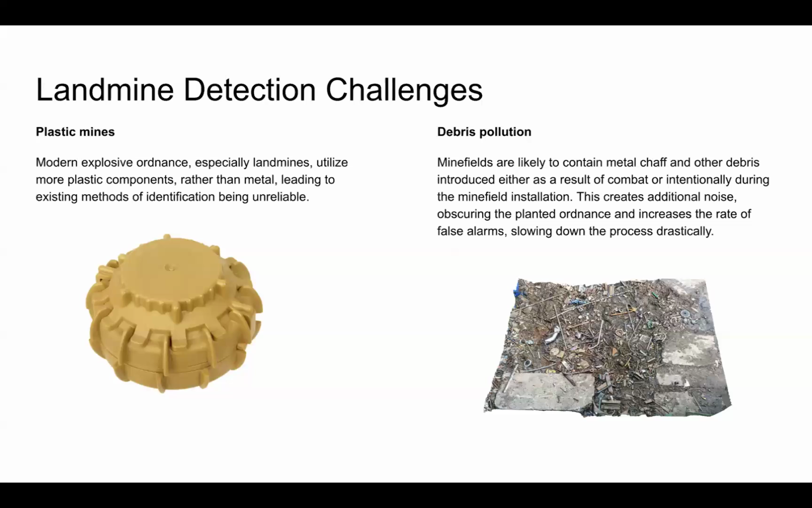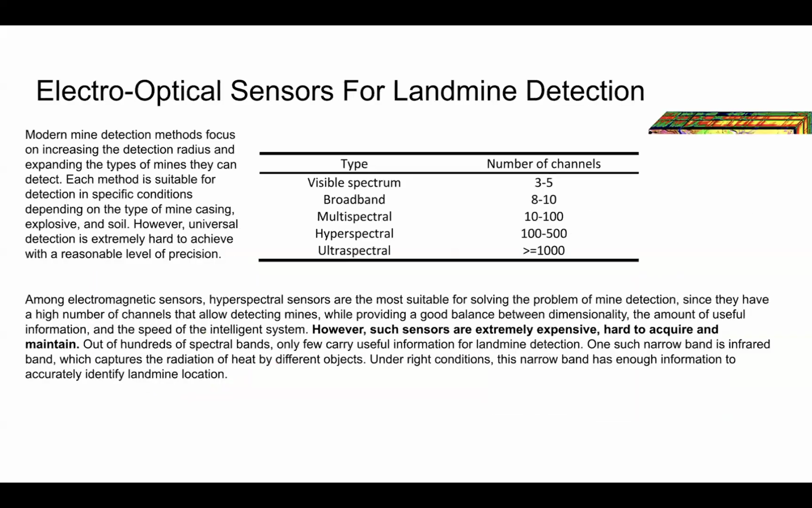There are two primary challenges to landmine detection in the modern age. First one being plastic mines. Modern explosive ordnance, especially landmines, utilize more plastic components rather than metal, leading to existing methods of identification being unreliable. Then there is debris pollution. Minefields are likely to contain metal chaff and other debris introduced either as a result of combat or intentionally during the minefield installation. This creates additional noise, obscuring the planted ordnance and increases the rate of false alarms, slowing down the process drastically.